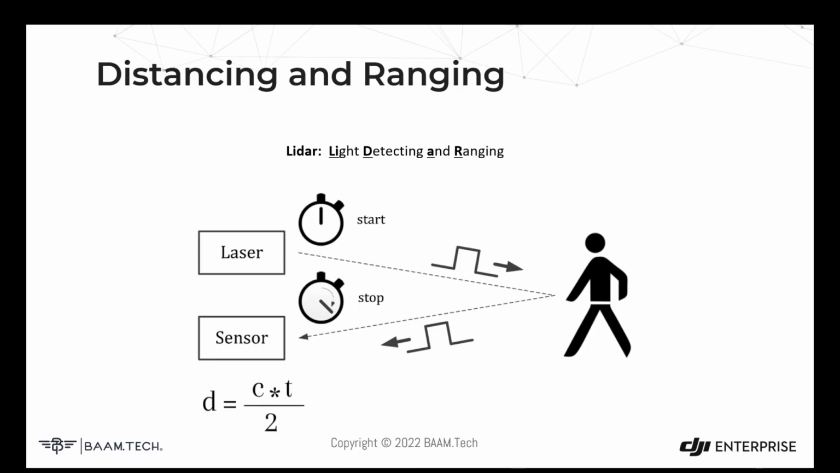So first, starting with the LiDAR head, the ranging and detecting system. LiDAR is an acronym, stands for light detecting and ranging, and it's similar to sonar or radar in the sense that we send out a pulse of energy. We measure the time that that pulse of energy takes to hit an object and then come back.